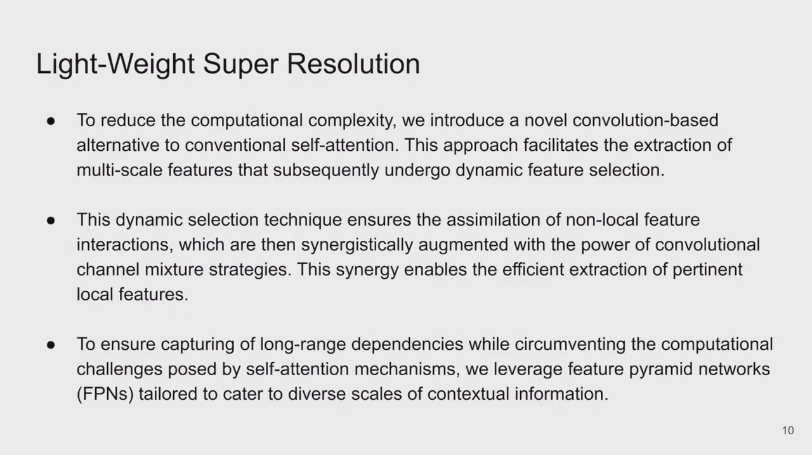To reduce the computational complexity, we introduce a novel convolutional-based alternative to the self-attention mechanism. This approach facilitates the extraction of multi-scale features that subsequently undergo dynamic feature selection. This feature selection ensures the assimilation of non-local feature interactions, which are then synergistically augmented with the power of convolutional channel mixing strategies, which enables the efficient extraction of pertinent local features.